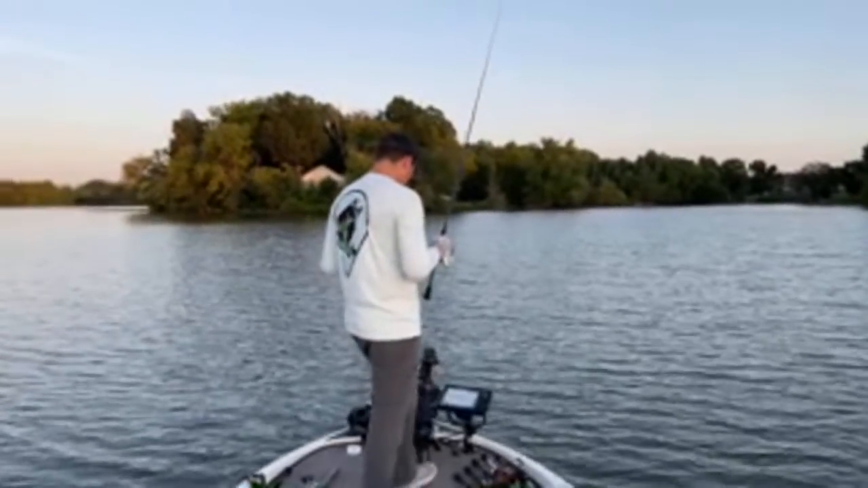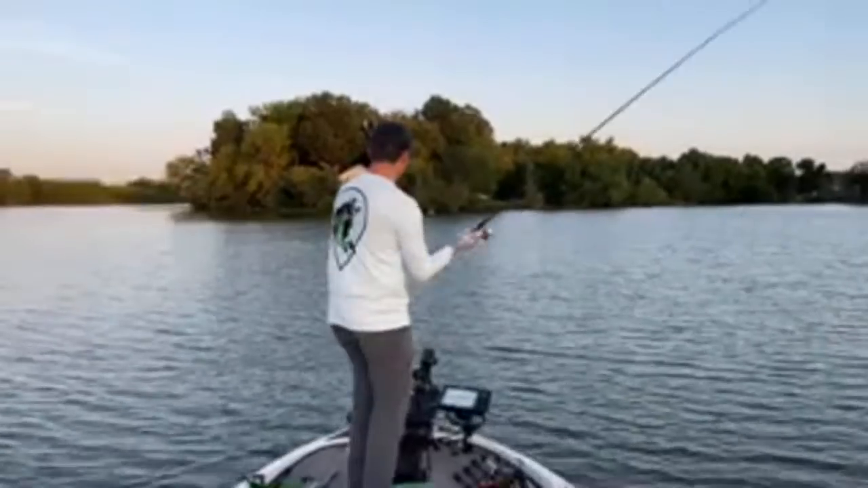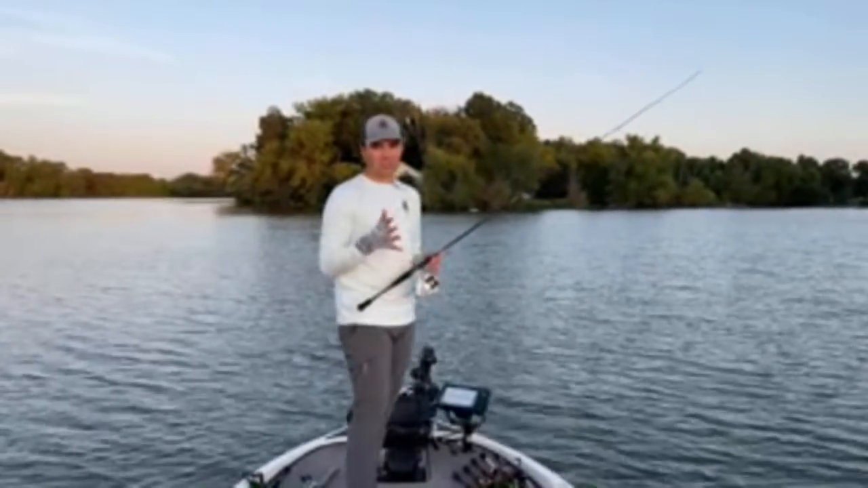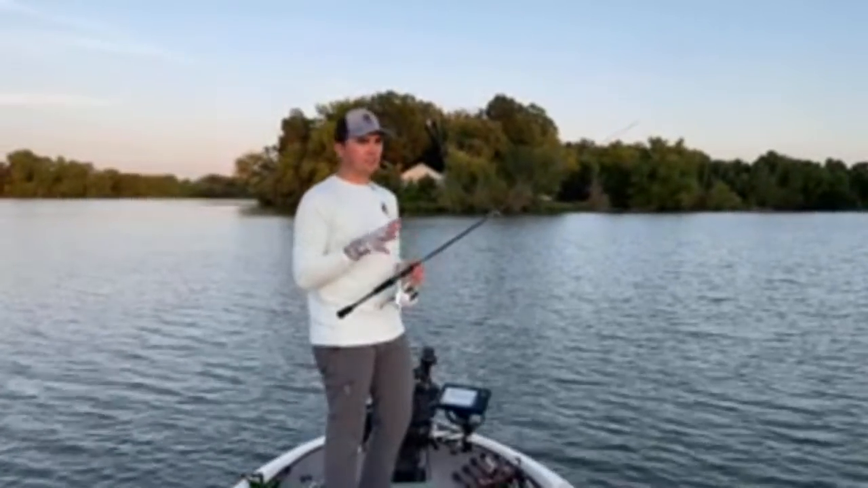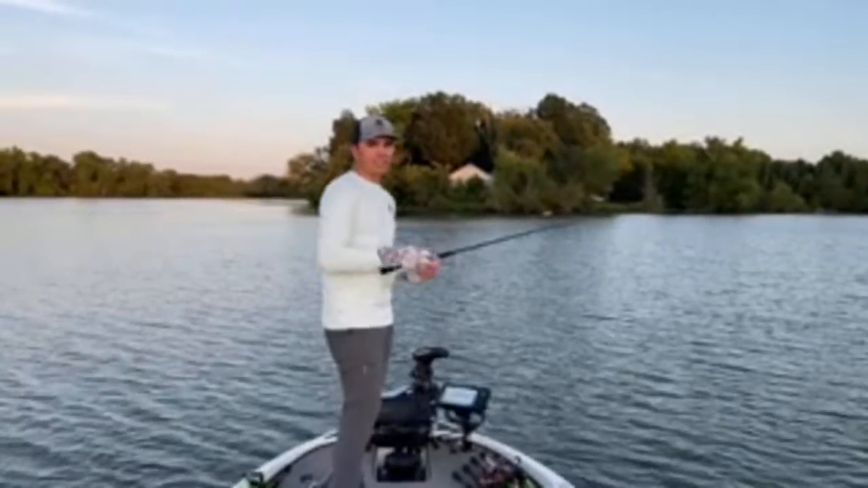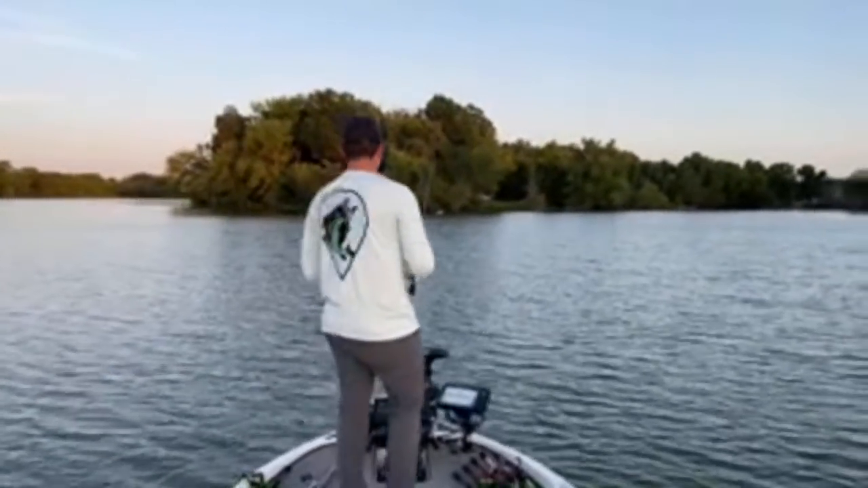And it's not that they aren't out there. There's just not the size out there. All those big females are moving up towards the bank, and obviously that's when a lot of guys catch them really well, in the springtime. Unless there's offshore grass or I can find something kind of off the wall, I just can't find a consistent offshore bite. I can catch them offshore here and there, but it's very inconsistent.